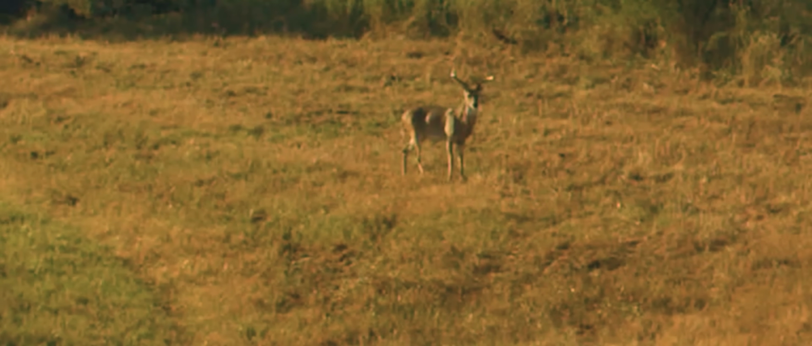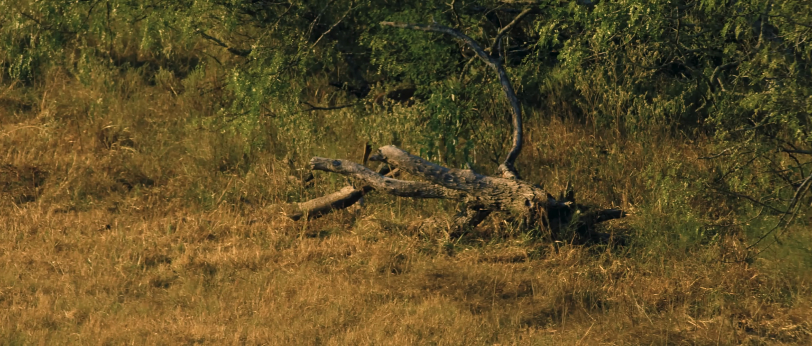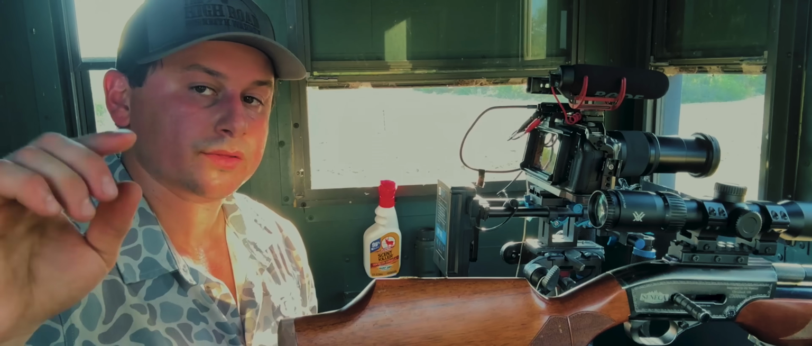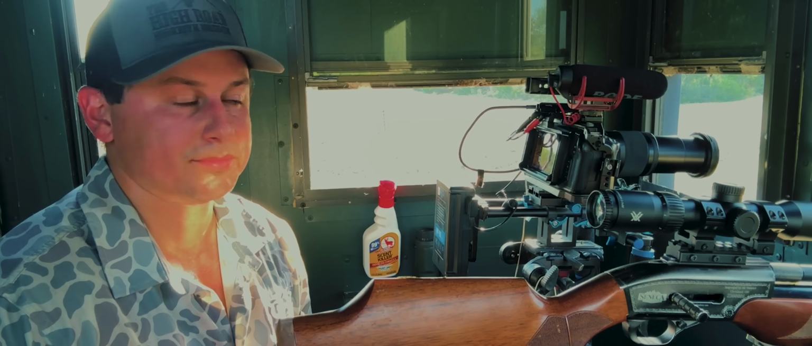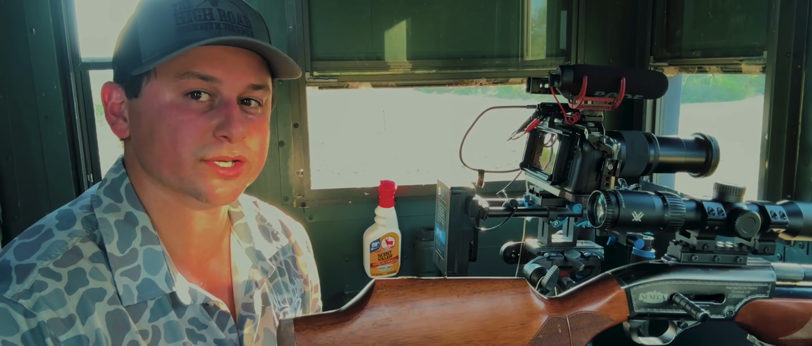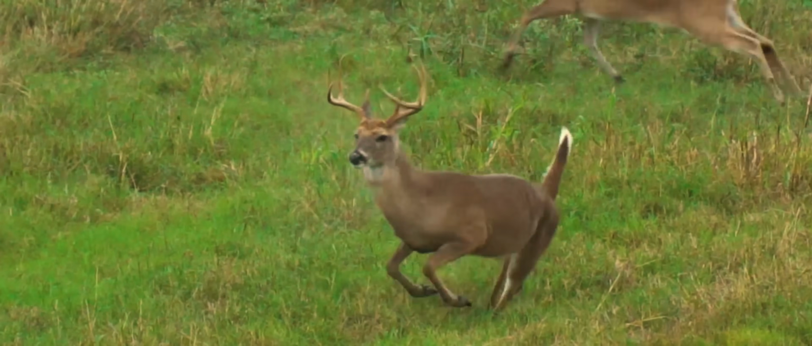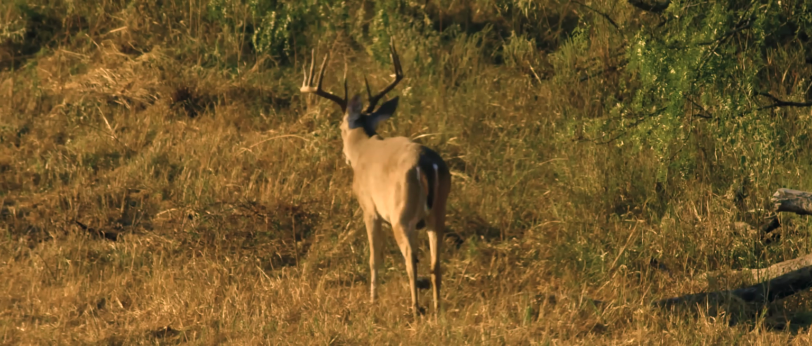In fact, here's a 10-point walking out right here. That's what we've been working so hard for, folks, and shooting all these inferior deer is to have more deer like that out there. That deer was super cool to see, especially right out of the gate like that, because that's just kind of reassurance that we've been doing our job. For years, Keith and I have been taking inferior bucks out of here, management deer, and clearly it's paying off. That was a real pretty buck.